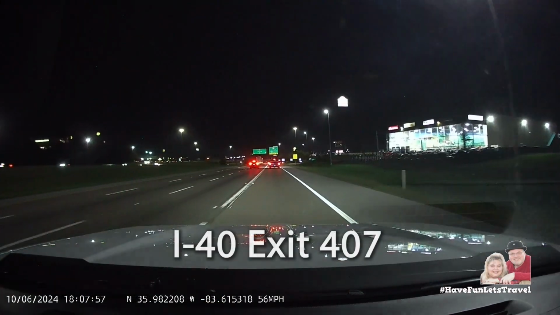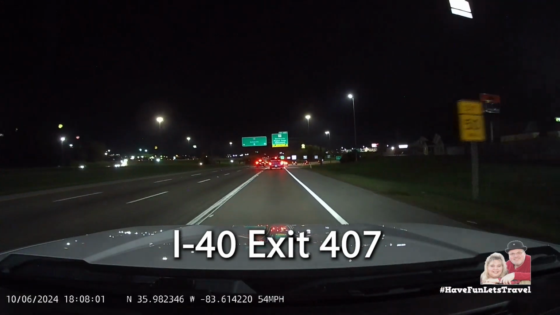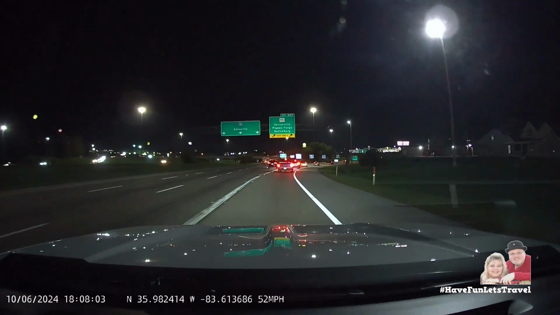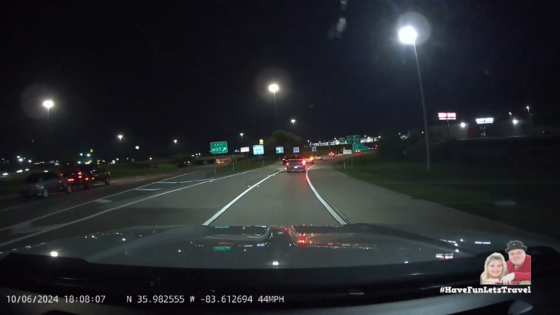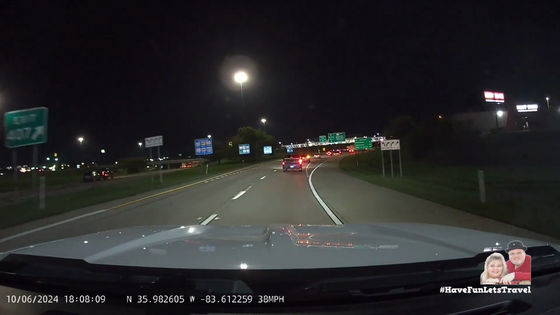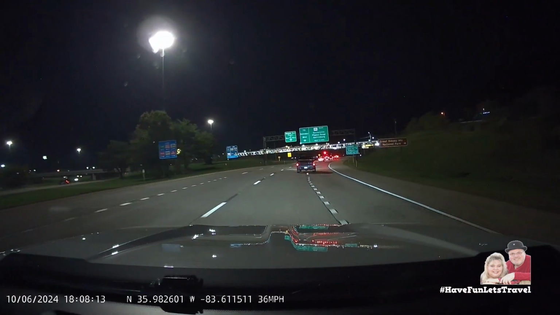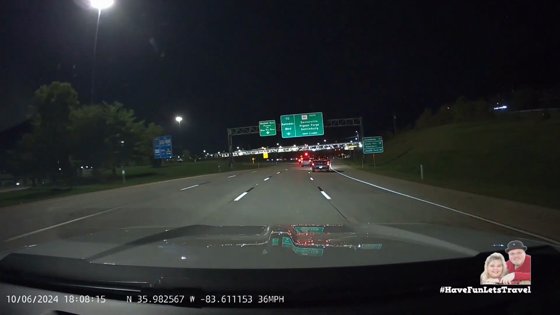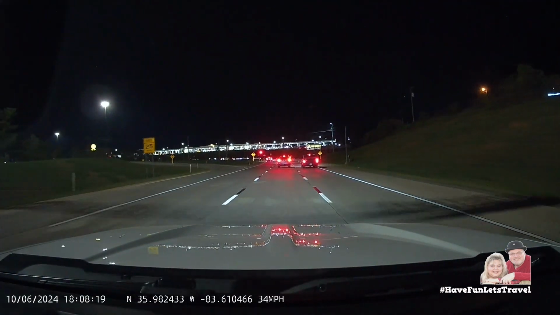Use the right 2 lanes to take exit 407, then use the right 3 lanes to take the Tennessee 66 South ramp. Just as we pulled off Interstate 40 onto Highway 66, we noticed what looked like an airport runway all lit up just ahead of us. This was the Sevierville Buc-ee's, and it's huge.